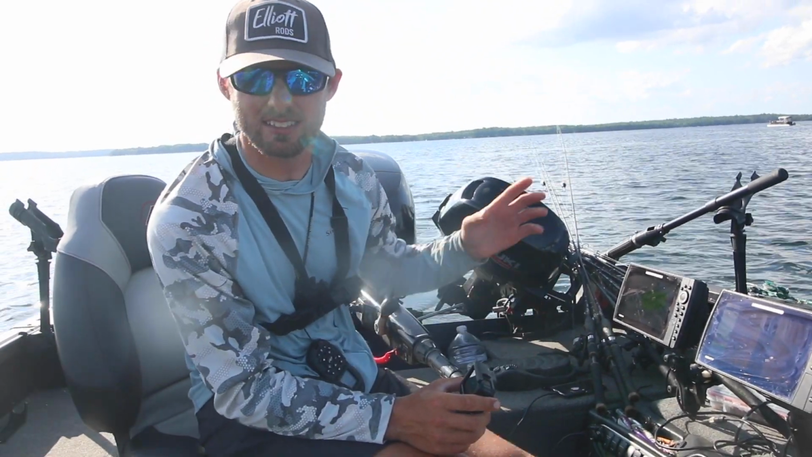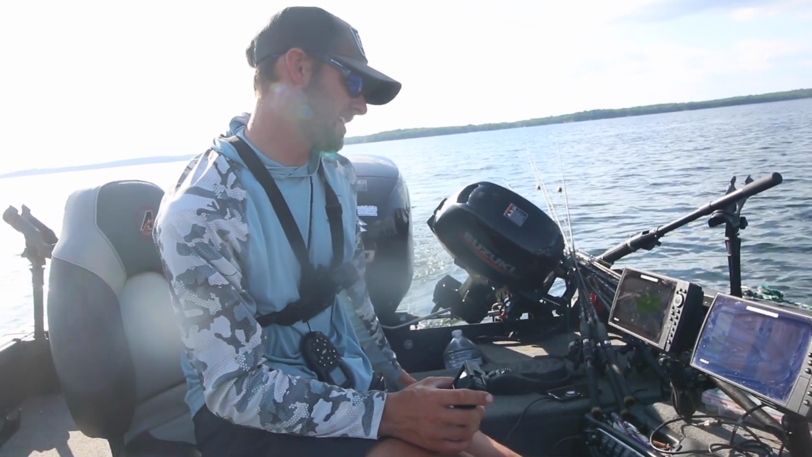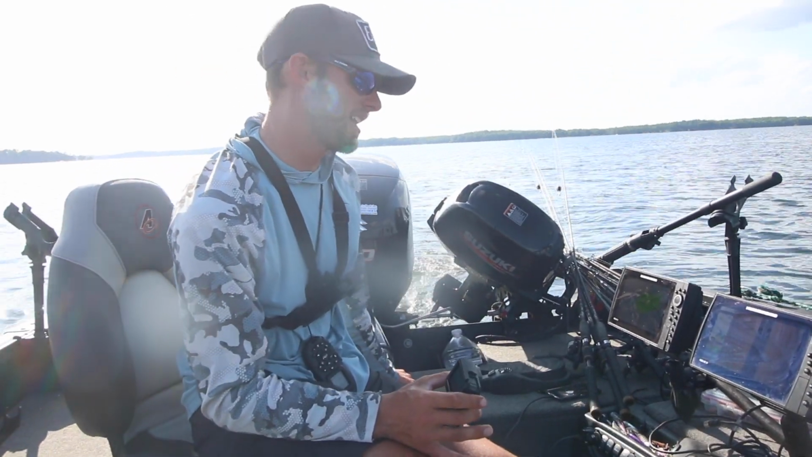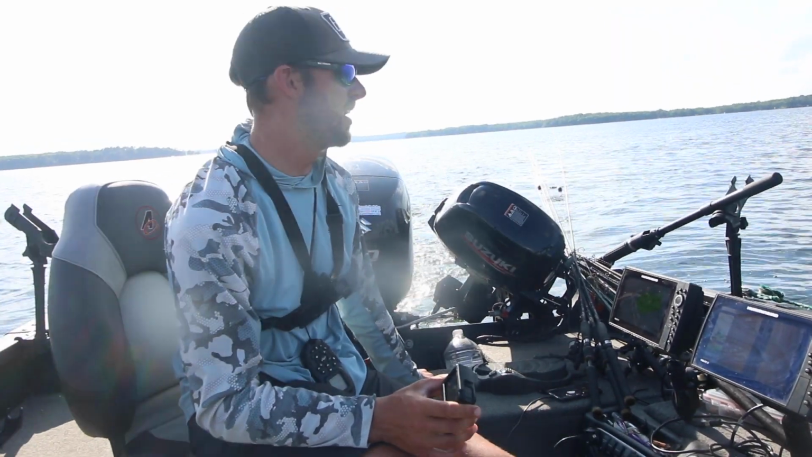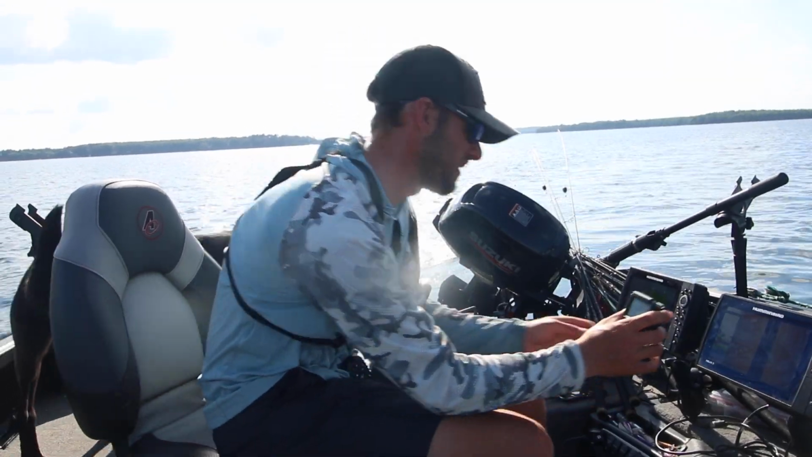Now, more than likely, because this is a pretty decent sized hump, there's going to be several pockets of fish like that. And kind of the goal is to figure out what they're relating to, or if they are relating to anything. You know, obviously they're relating to the top of the hump, but is there a little weed pocket? Okay, so here's another pod of fish right here.